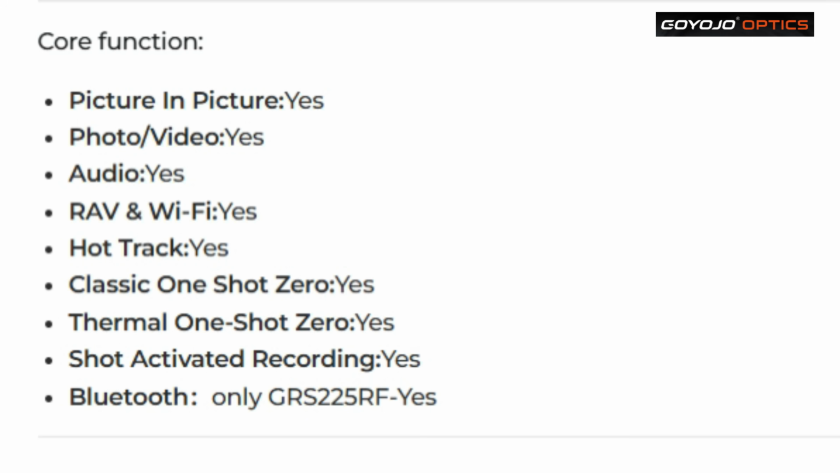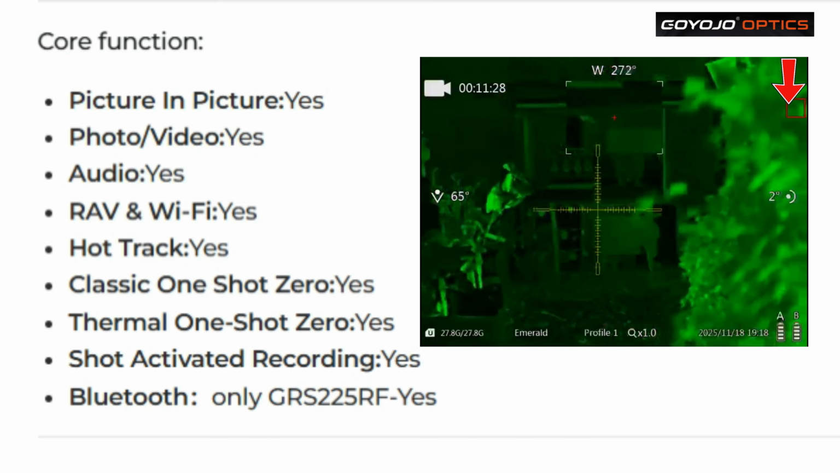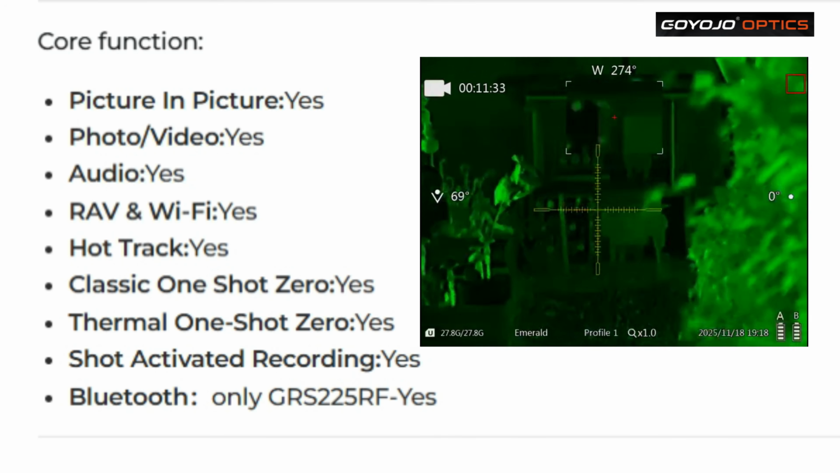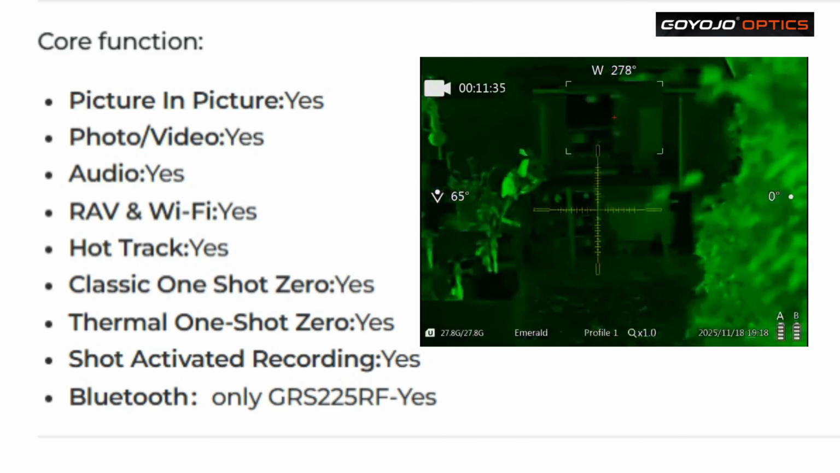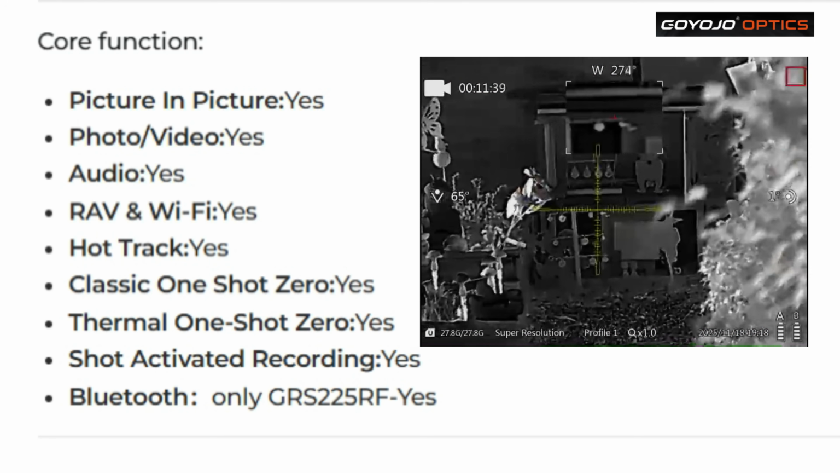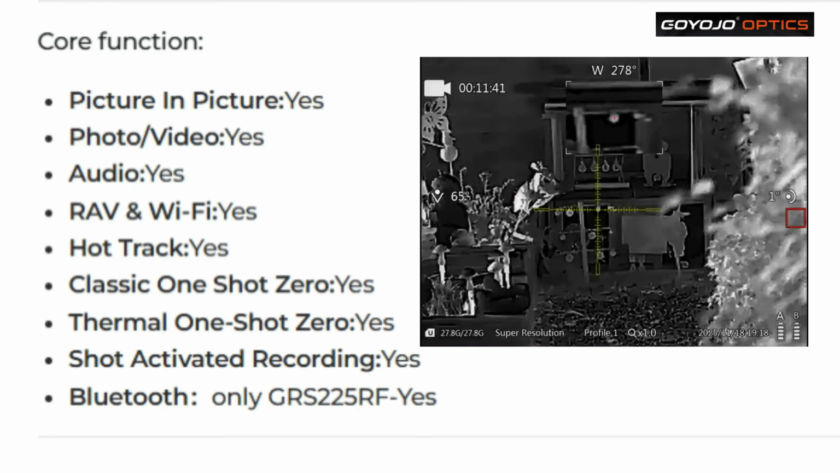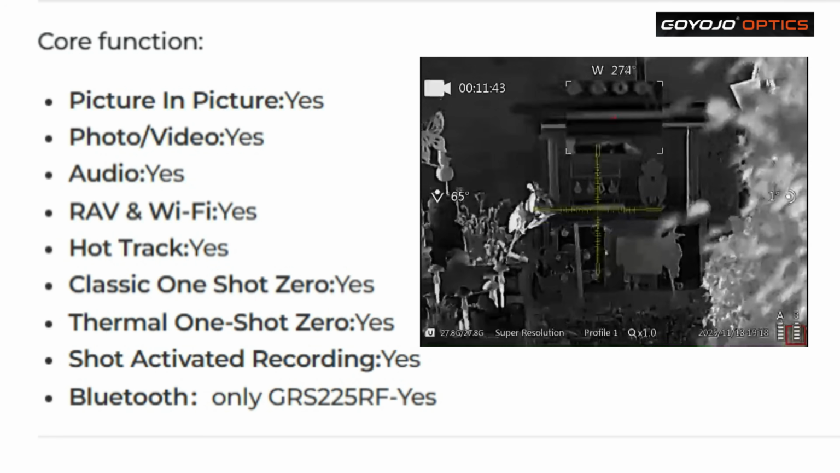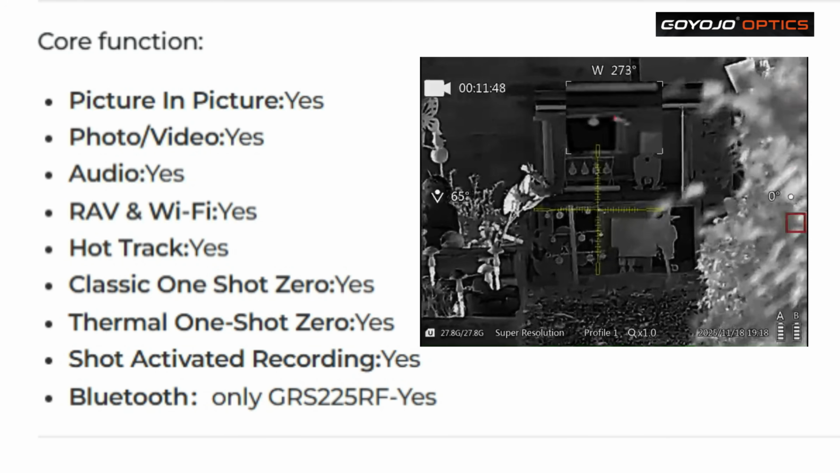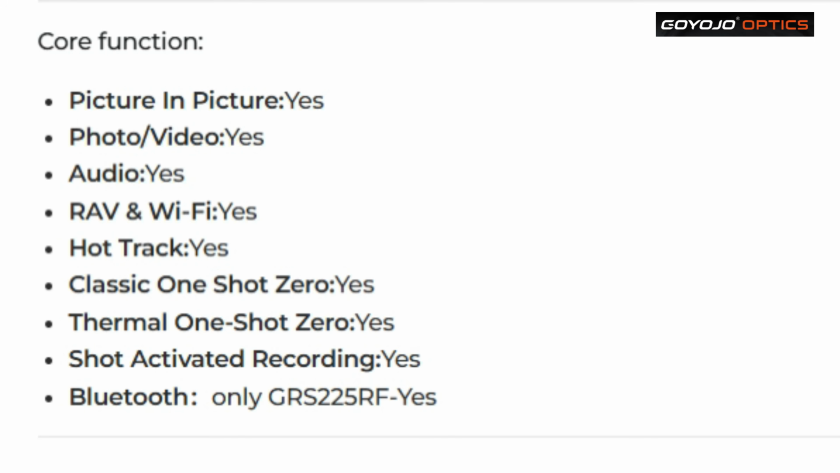Hot track, yes. In the settings you can switch the hot track on, and once that's switched on, you will get a cross which will identify the hot spots within the screen of where the rifle is pointing. So if you've got something moving around, that will identify if you've got a rat or something. But under those conditions, you would see it anyway through the thermal.